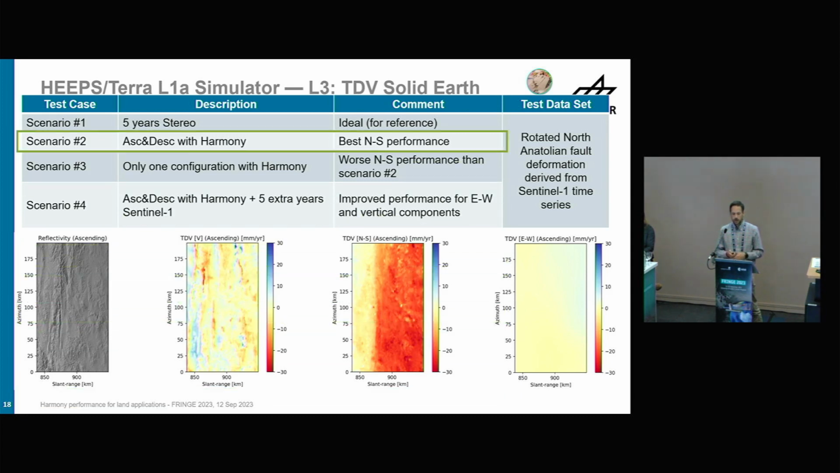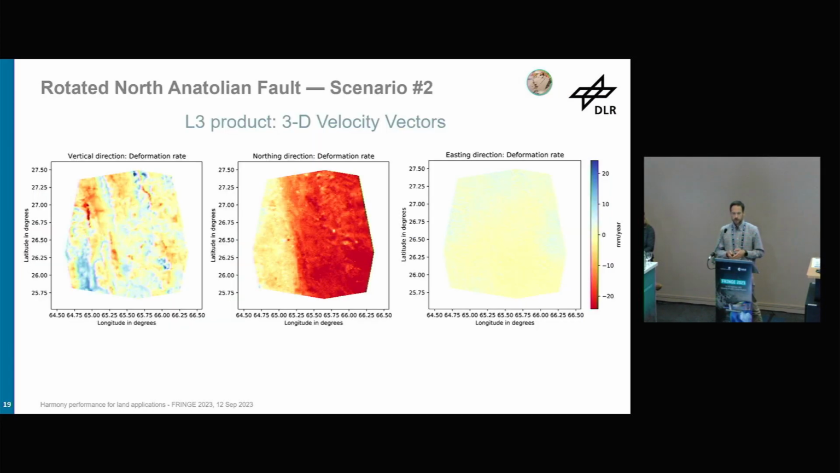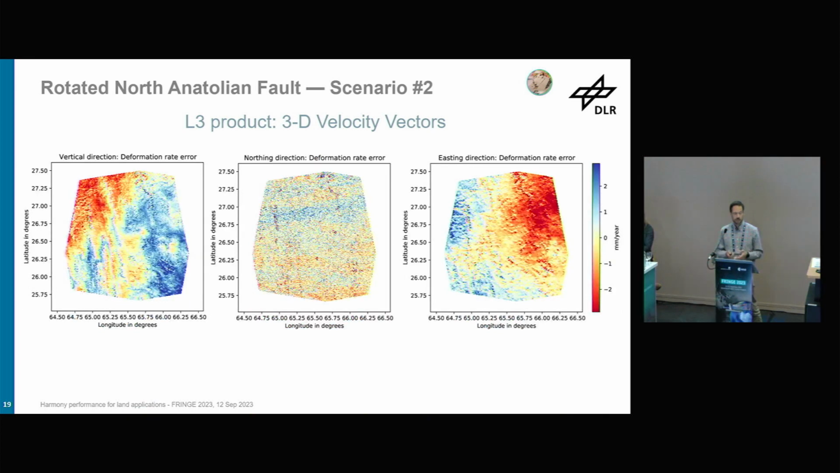And here now I'm showing the next slide, the results for this scenario I mentioned before, where we have harmony in both ascending and descending acquisitions, where we get the best performance in the north-south direction. I'm skipping all the intermediate results, interferograms and coherences, and just showing here the retrieved mean deformation velocity. You have vertical on the left, north-south in the middle, and east-west on the right. And if we compare then with the true deformation, these are the maps that we get.